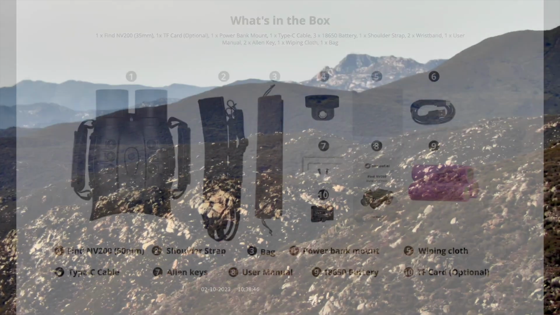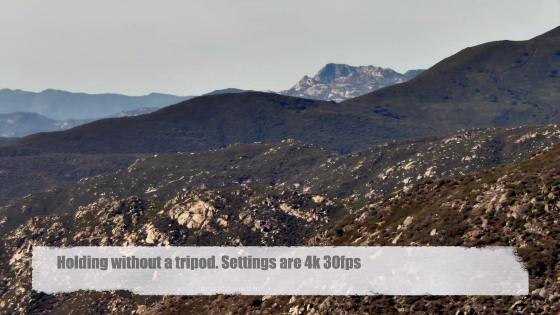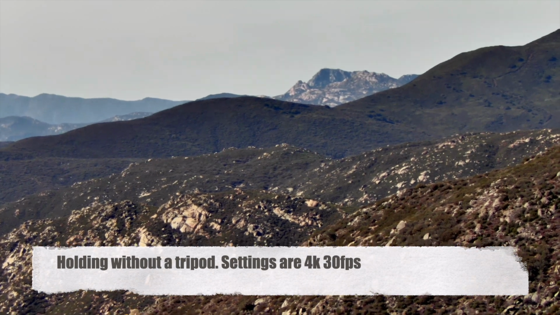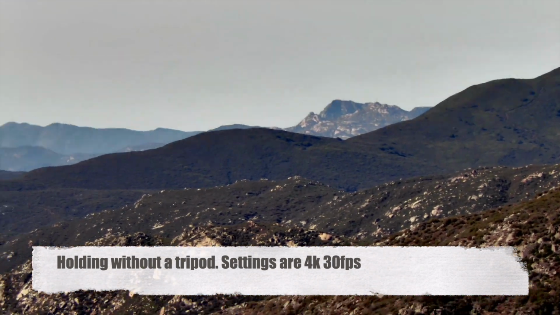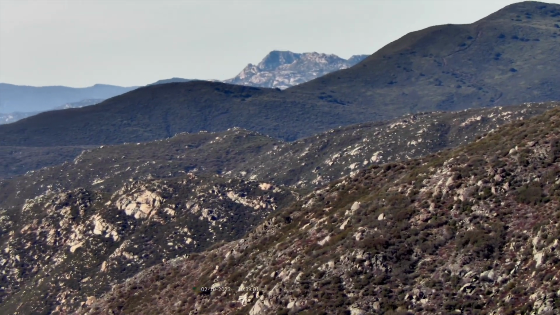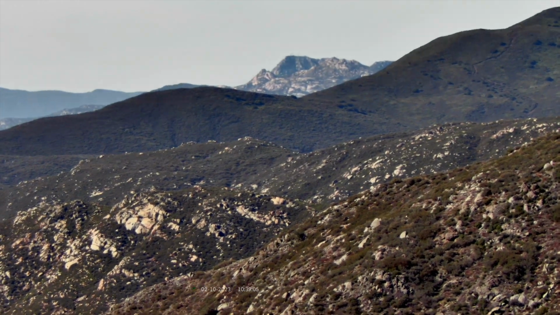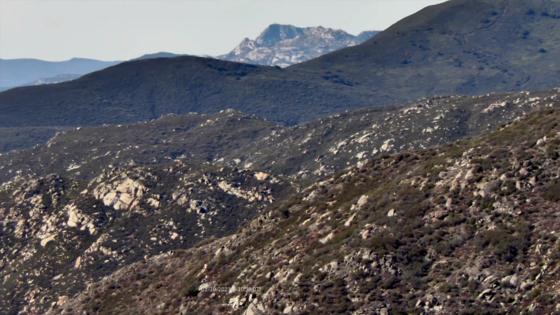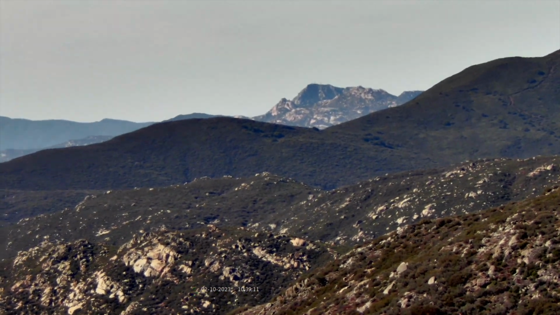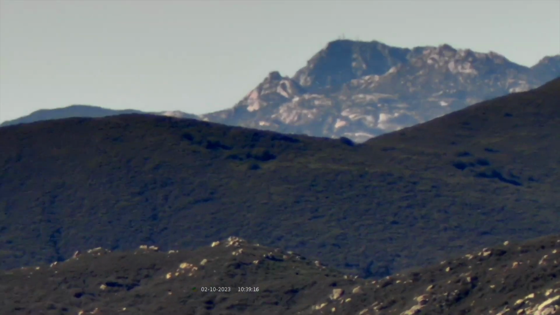The mountains in the foreground are probably about 3 to 4 miles away, and the mountain behind it's got to be at least 7 or 8 miles away. Let's see if we can zoom in a little bit. We're on 4K 30 right now. And there's 1, 1.5, 2, 2.5. There's 3. Let's zoom it all in to 20. See what we get. That mountain in the back.